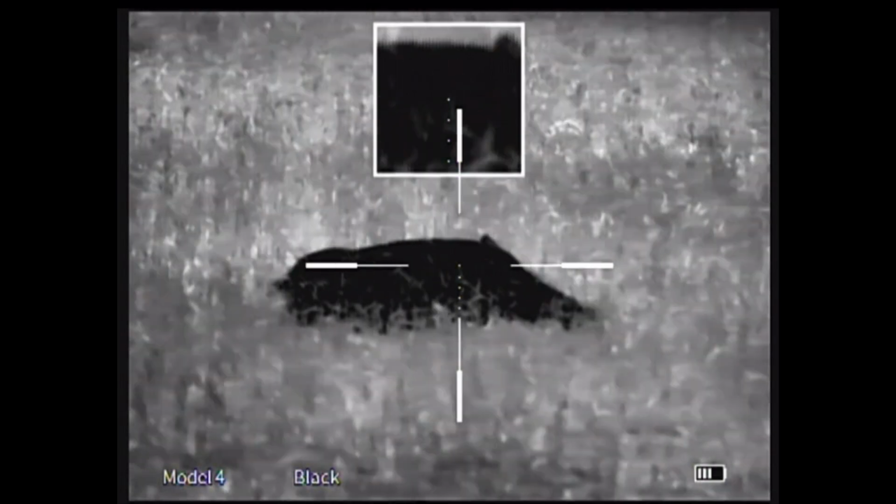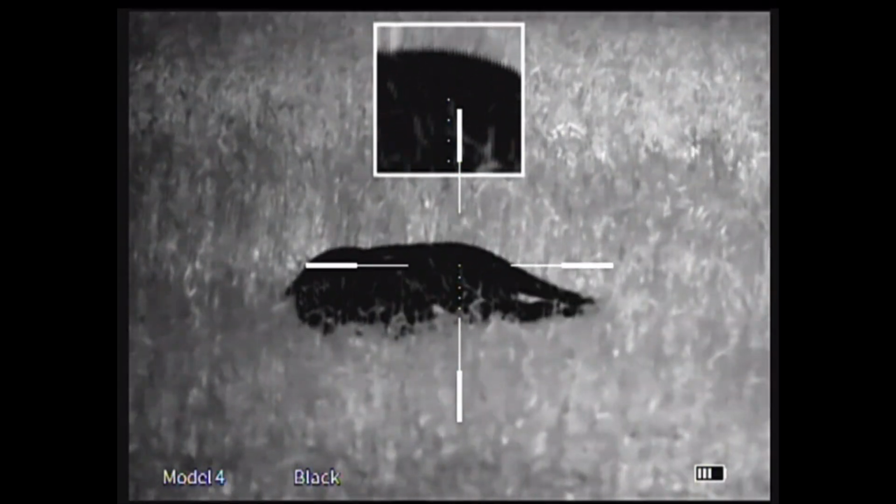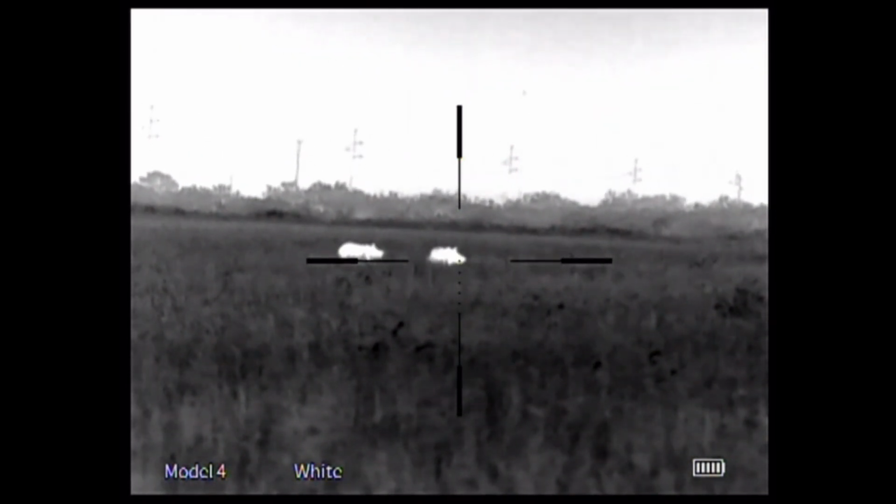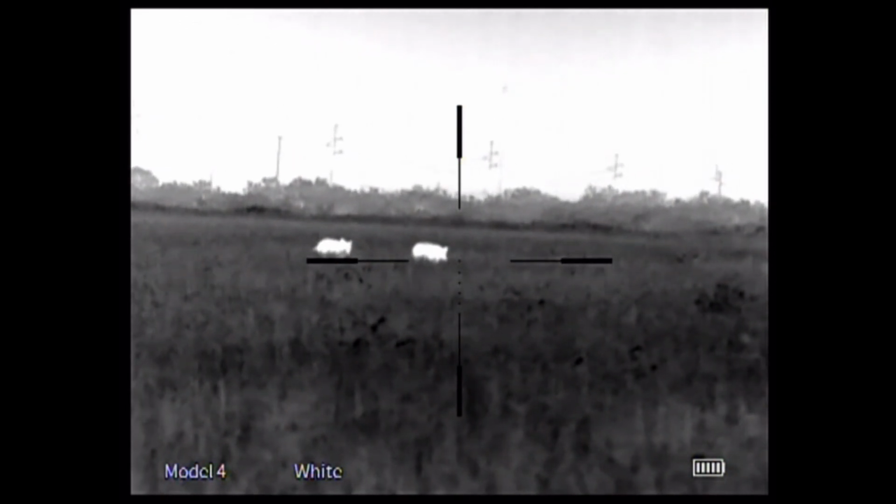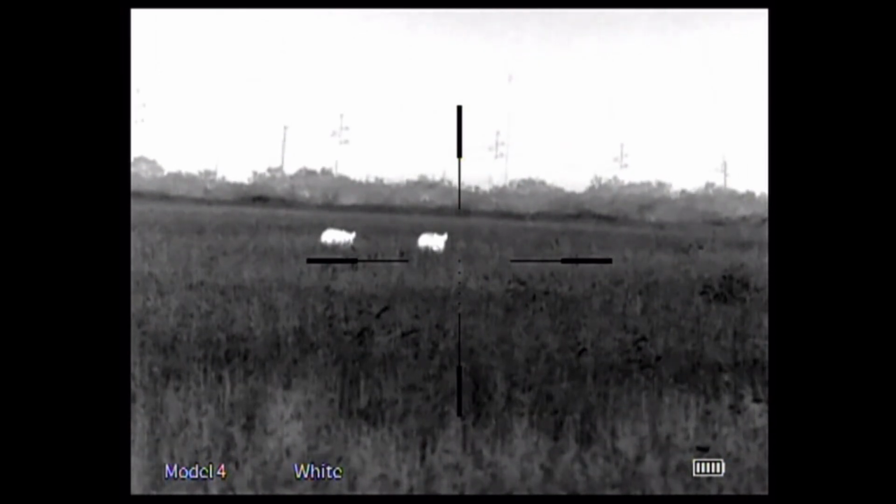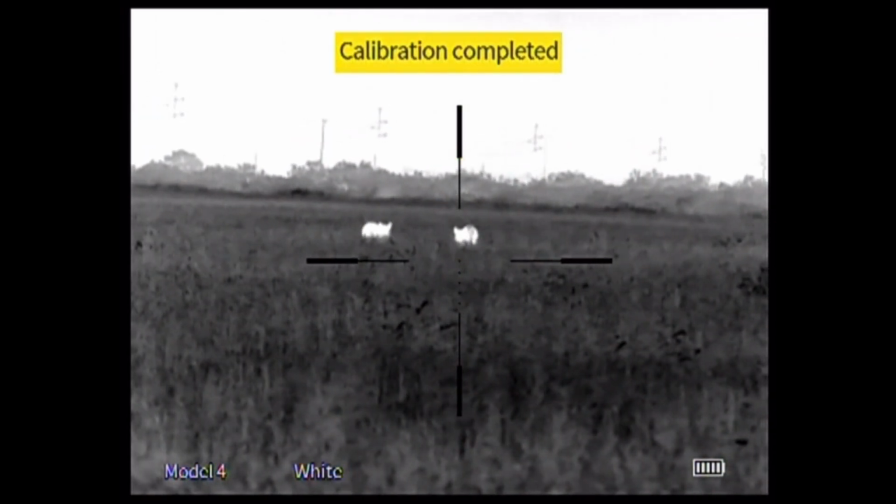The day before this one, I shot a couple of hogs and went back to check on them, and one of them was not quite dead. And it charged me, so I had to put rounds in it. Now these two pigs, same wheat field, same triangle wheat field, by myself.